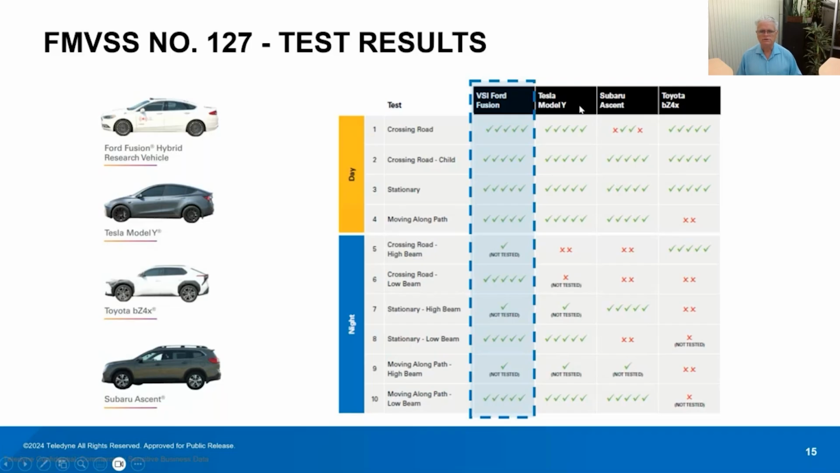The other vehicles, there have been some really significant improvements over the last several years as automatic emergency braking has improved, but all of the other vehicles ran into test conditions that they weren't able to pass. So a visible camera only system ran into troubles with pedestrians crossing the road.